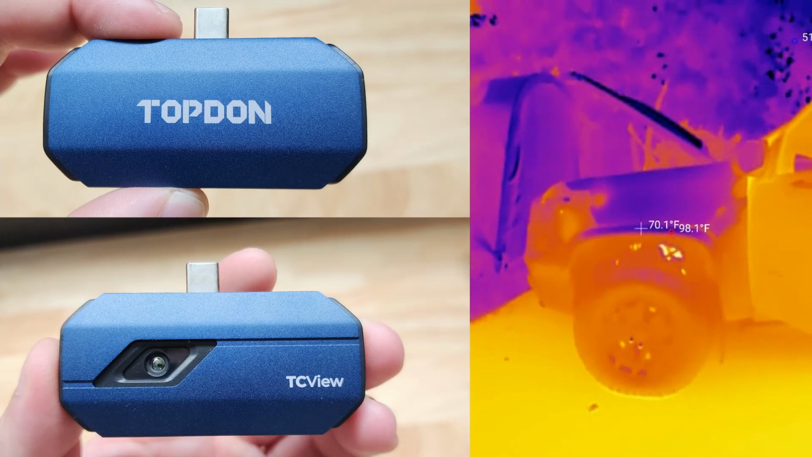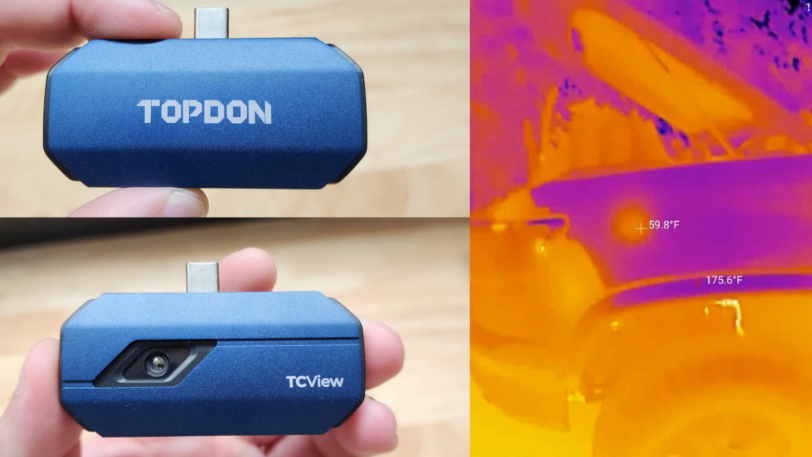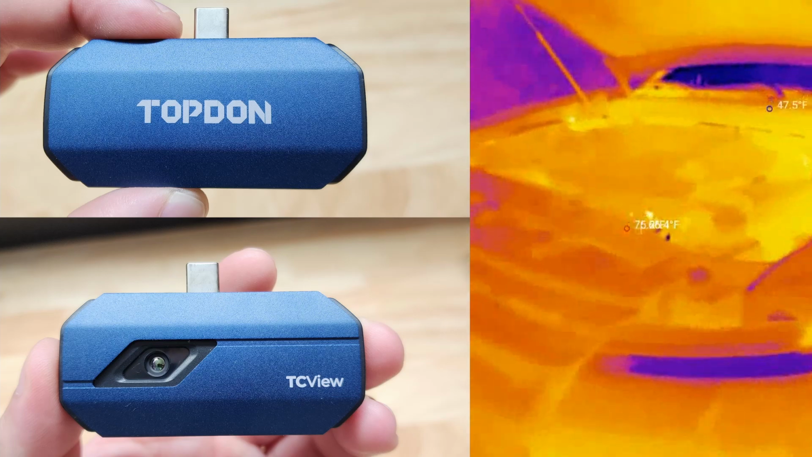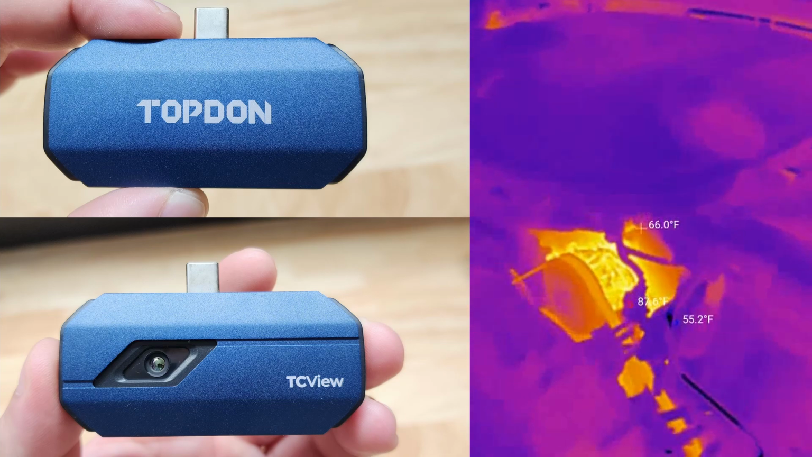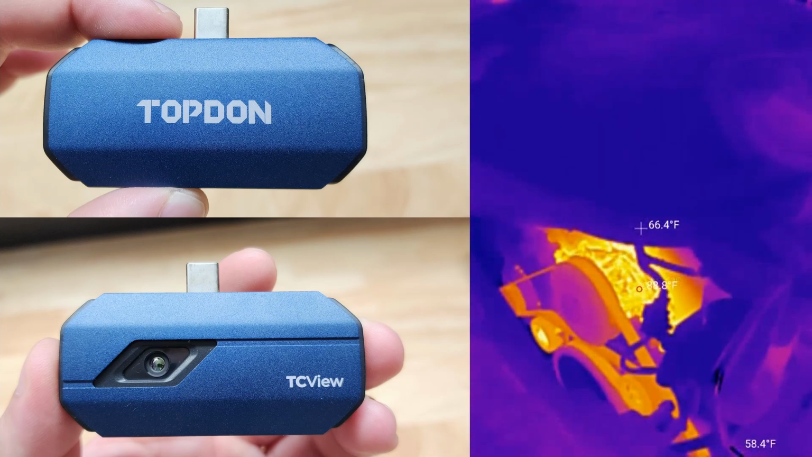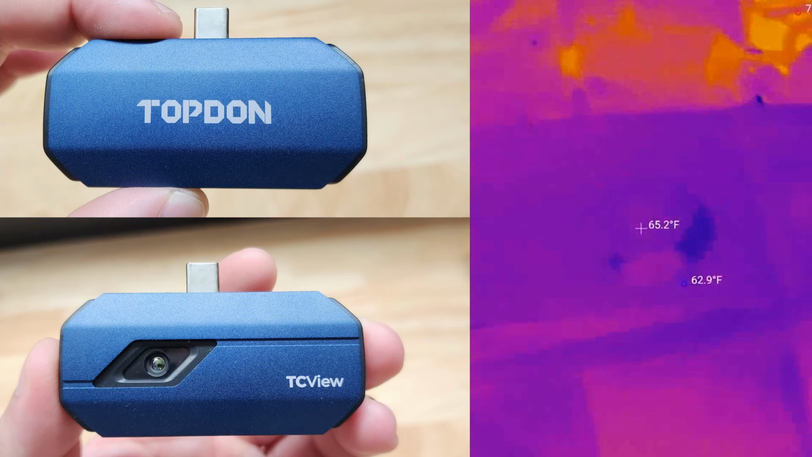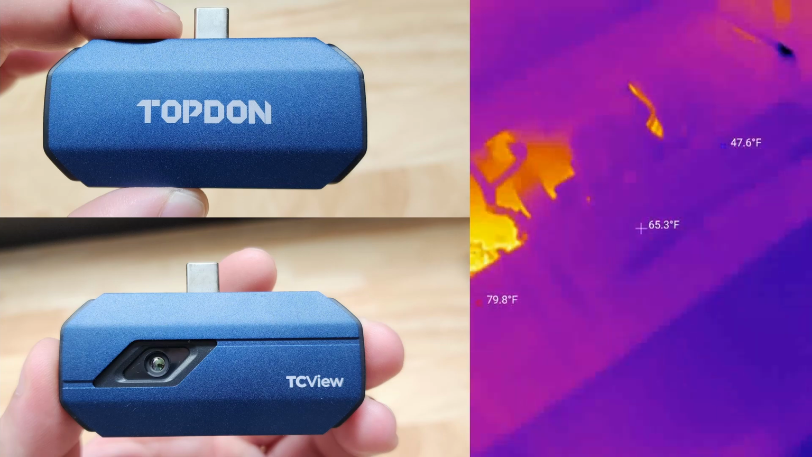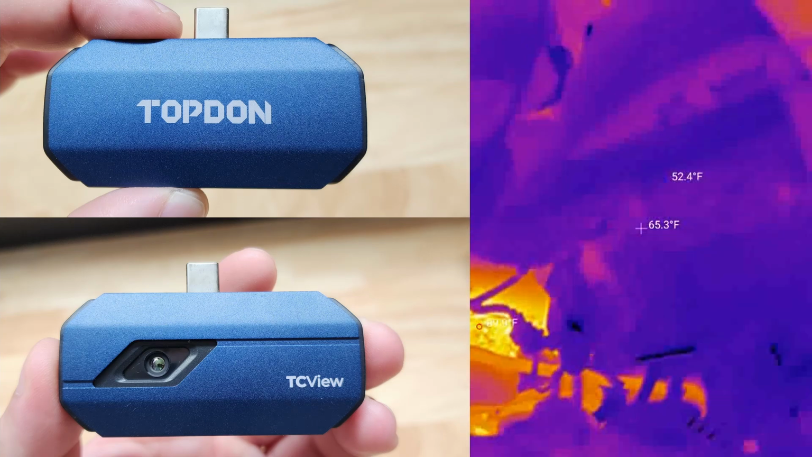Hey guys, for this video we're going to take a look at this TOPDON TC View thermal imaging camera. They were nice enough to send me this for free so I can make a video showing it to you. I've been playing with it for about a week now and I'm telling you this thing is amazing. It has got to be one of my favorite items that have been sent to me in a very long time. It is fun to play with, full of usefulness, and works great.